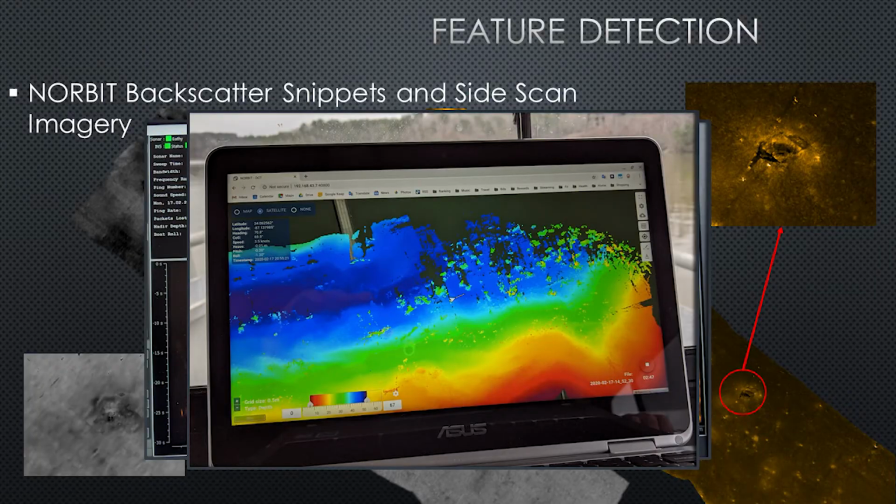So now we can tell, hey, we can see different types of material on the bottom. We can see concrete versus rock versus sand versus mud versus different types of mud in the area. So you can start not just seeing what's down there, but start being able to quantify potentially what is down there. So with this system in particular, we have 2 types of imagery that we can collect.